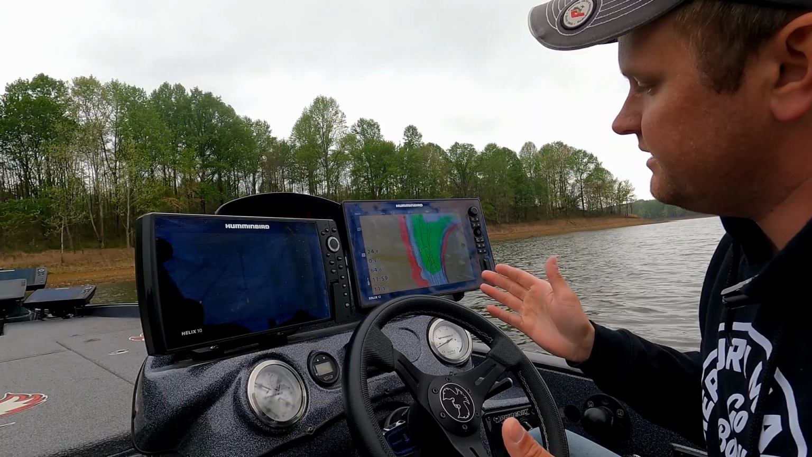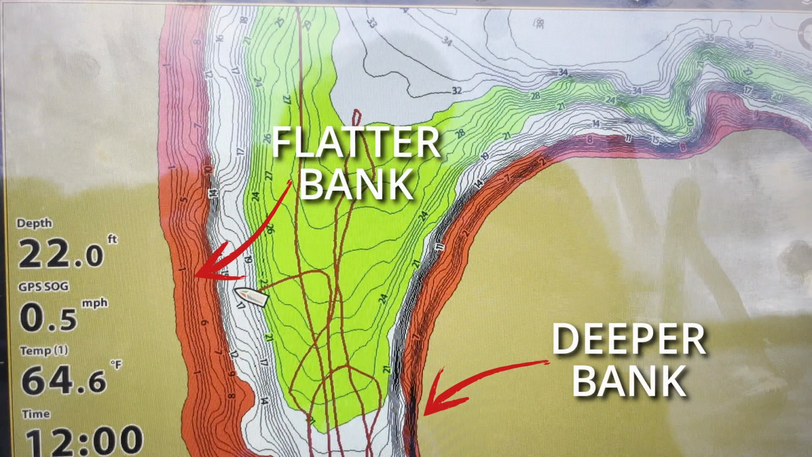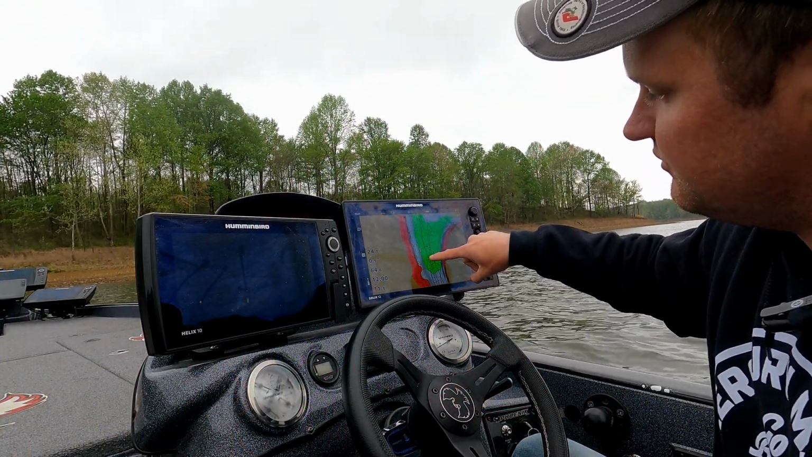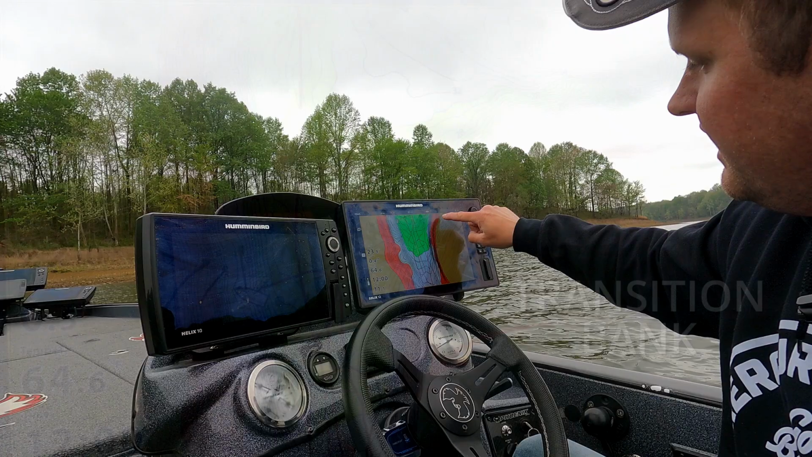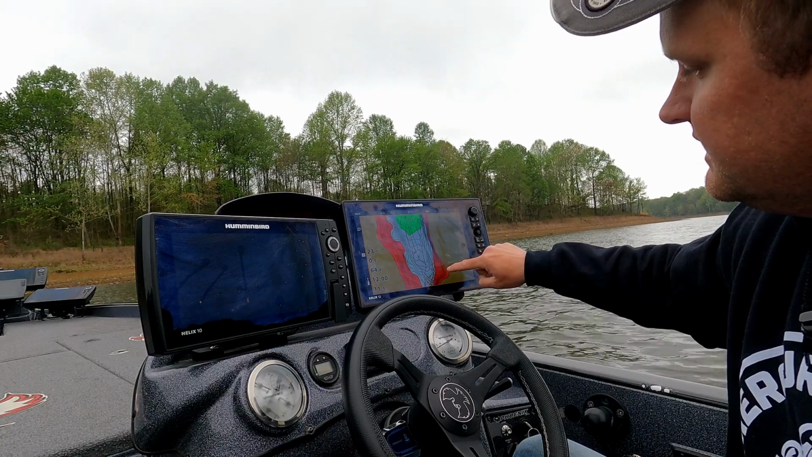The way a map card works is the closer and tighter these contour lines are together, the steeper and deeper that bank will be. Whereas over here, we have a little bit of a flatter bank. You can also see right here is a little bit of a depth change. So we have a little bit of a shelf, and then it's real steep, real close to the bank. And then we have a little bit more of a flat back in here as we go.